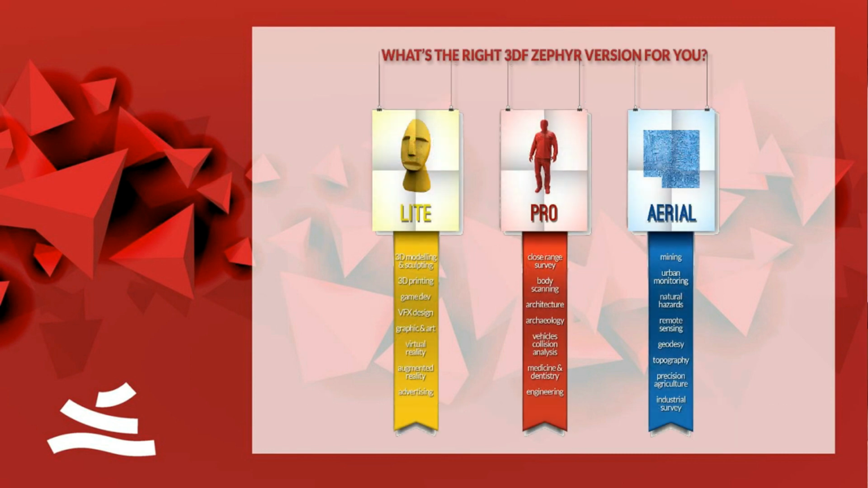So, what's the right version of Zephyr for you? We have three versions actually. We have a light one, which has a lot of limitations. You can only process a certain number of photos. Basically, the light version is for hobbyists and people who do 3D printing.